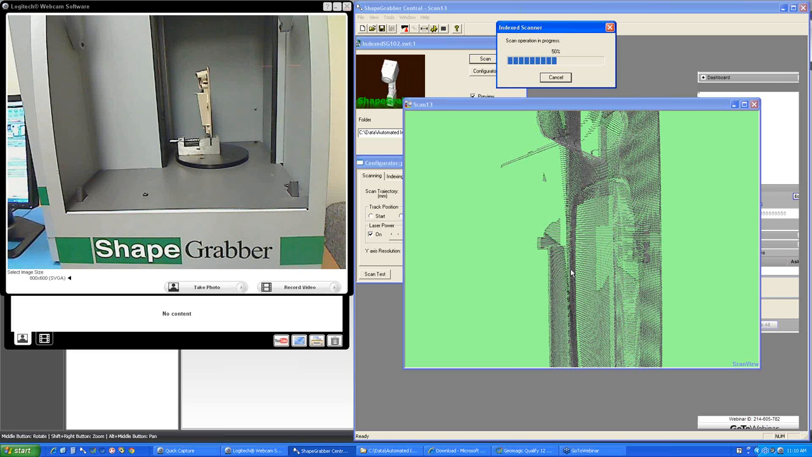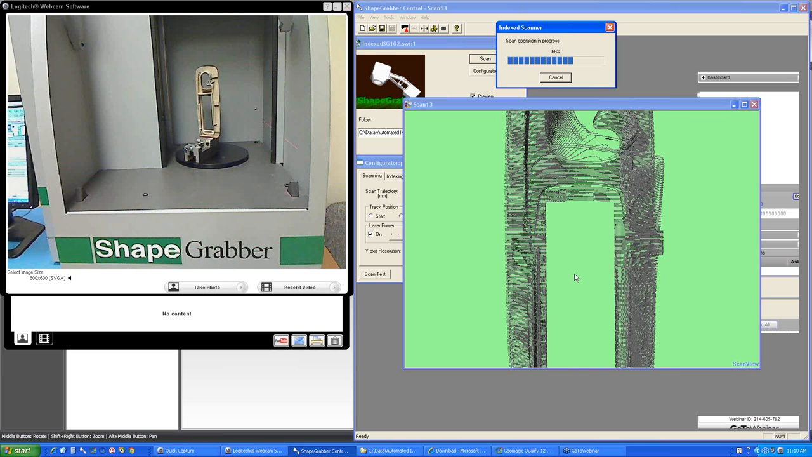So once we're done acquiring the data here, we will switch over to the Geomagic Qualify inspection software, and we will use this data that we've captured live here to inspect this part.